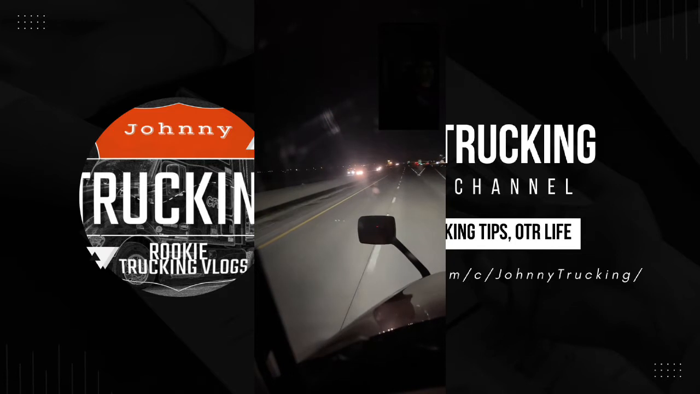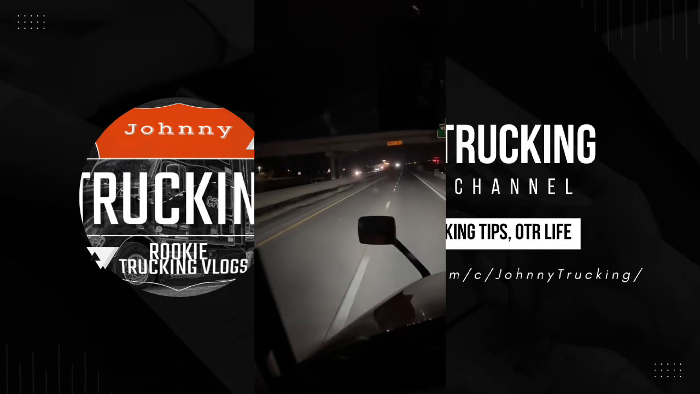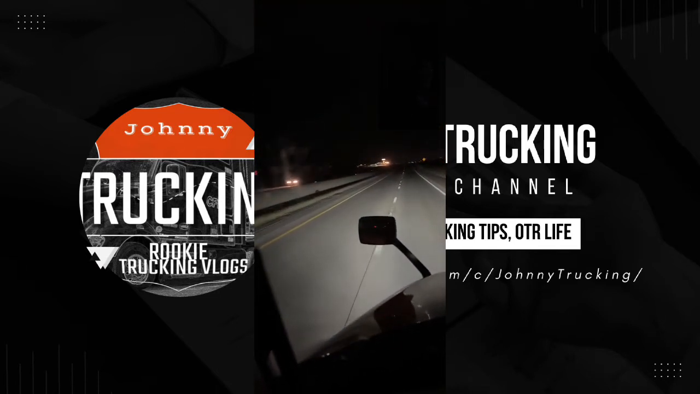And a lot of I-35 once you get out of Dallas is pretty much like this, pretty dark for the most part. Like I said, a couple of gas stations, a couple of highway buildings will light up the road, but other than that, it's you and the other vehicles' headlights lighting up the road.